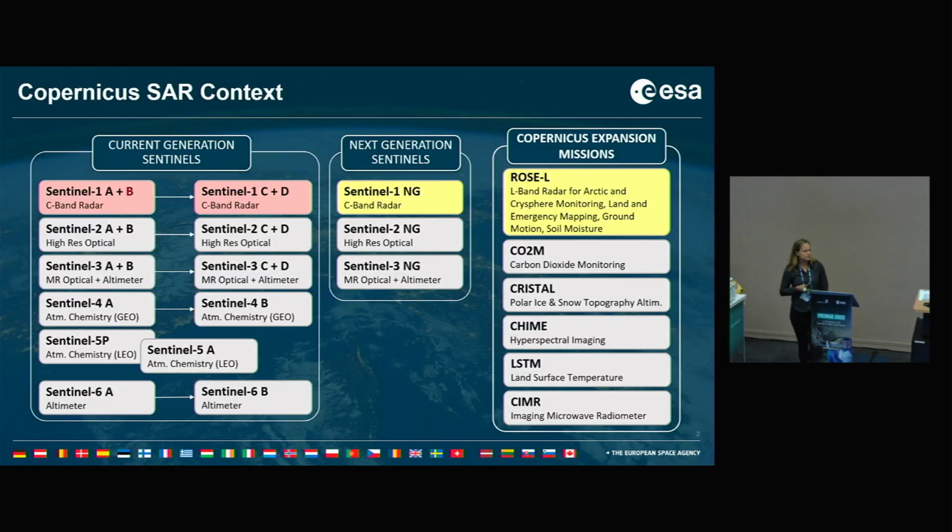I would like to start with the general Copernicus SAR context. Most of you know the current generation of Sentinels, which not only includes Sentinel-1 A, B, C and D, but many other missions. But I've just highlighted here the C-band radar, in the SAR context.